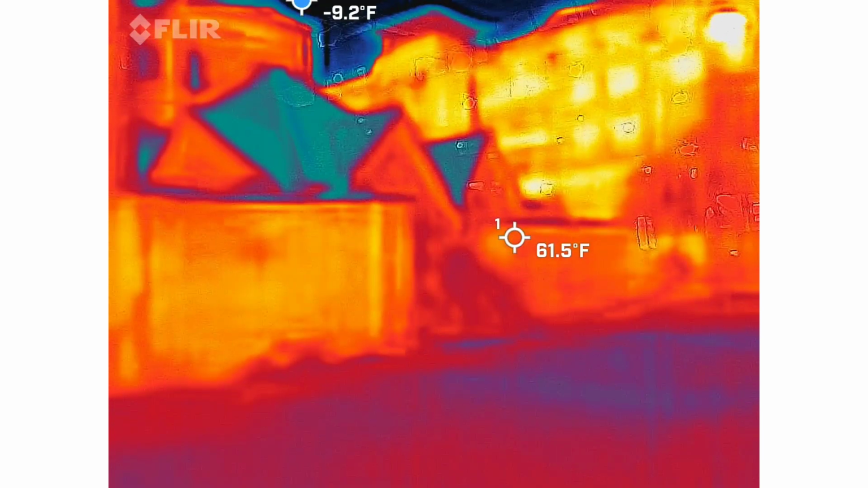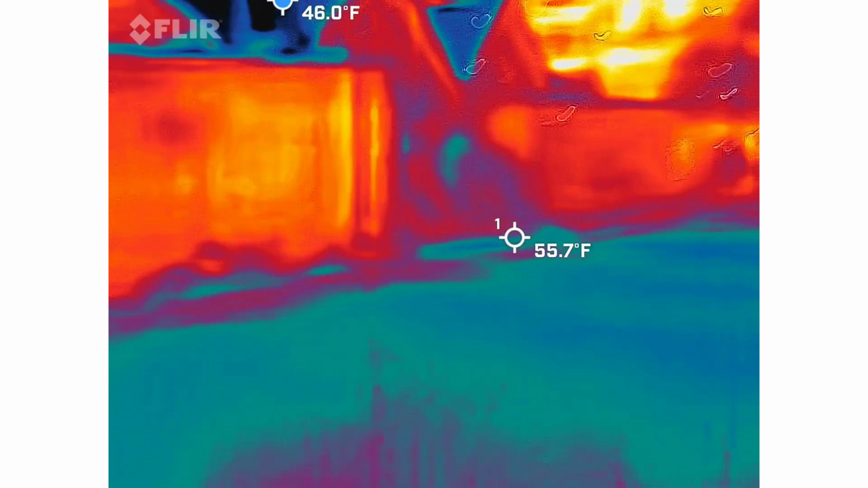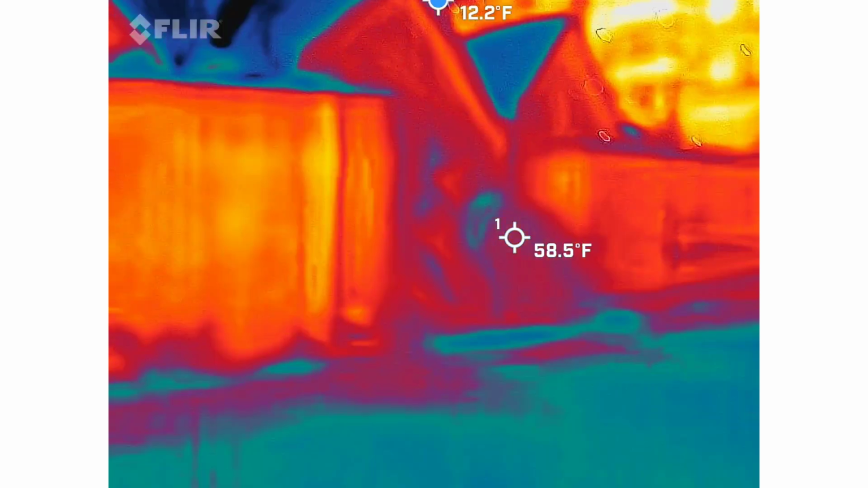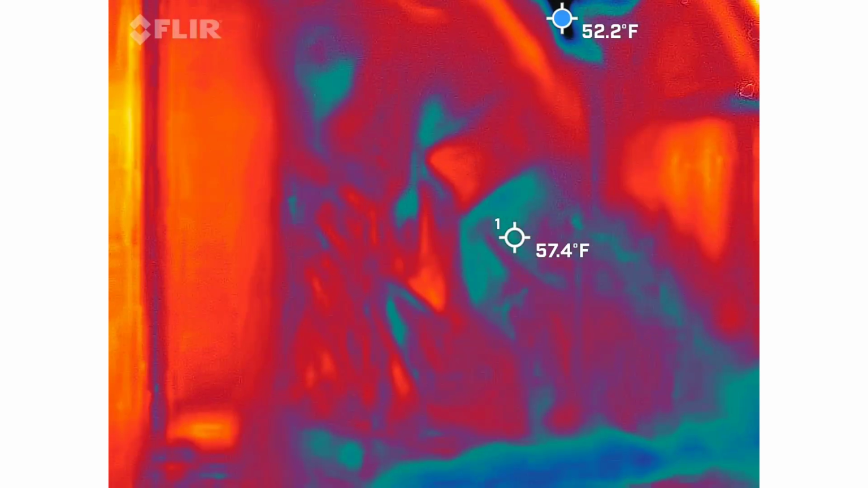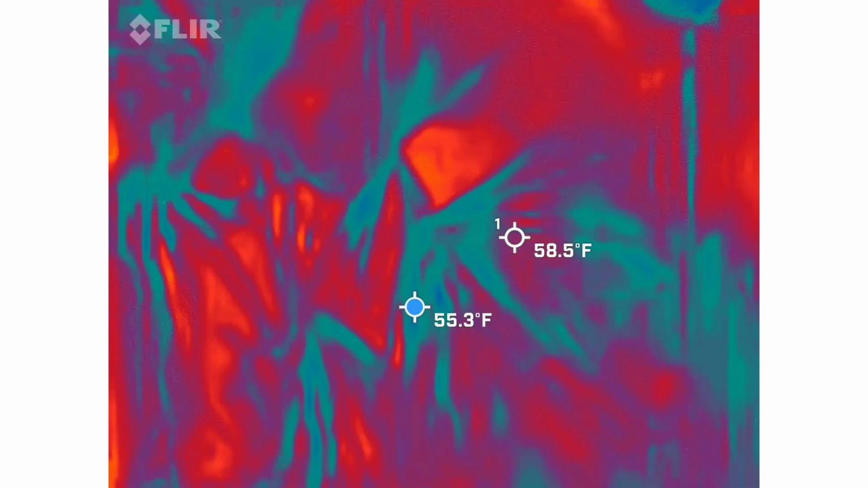I'm coming over here. Is that what I think I see? Or not? Maybe that's just the trees. Is that just trees?